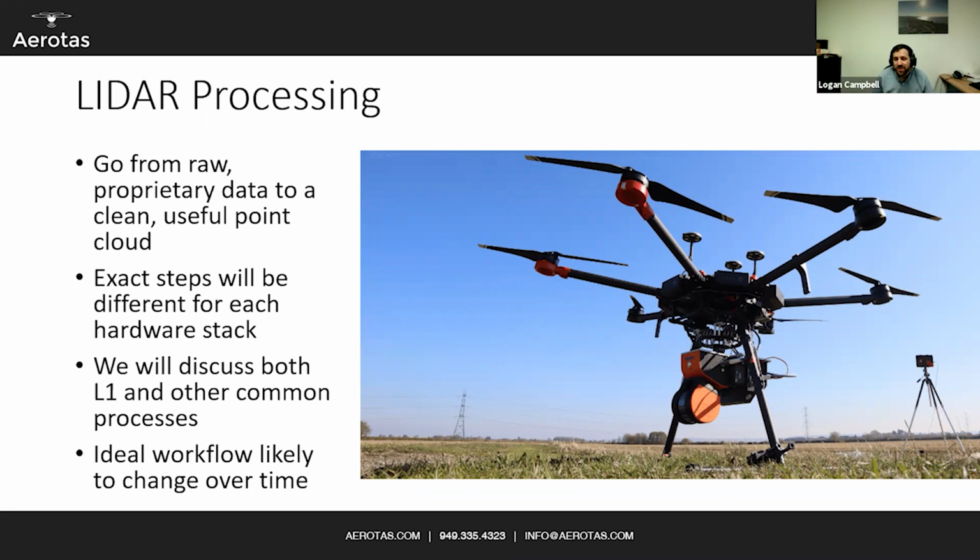And I should point out, this is still a work in progress. LiDAR is still a new technology, and the ideal workflow is likely to change over time. I bet, hopefully, if I'm lucky to get invited to speak at this conference again next year, I can talk about all of the changes that our company has made to LiDAR processing. And I can make fun of myself for all the things I said this year, like, wow, that's how we used to do it, and that took way too much time, and there's a better way to do it. So hopefully we'll have that next year.